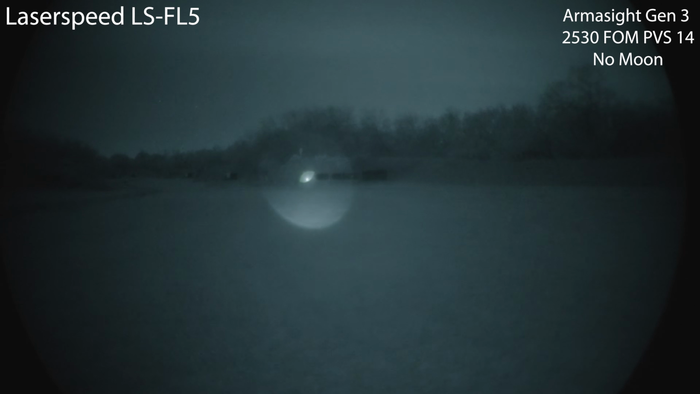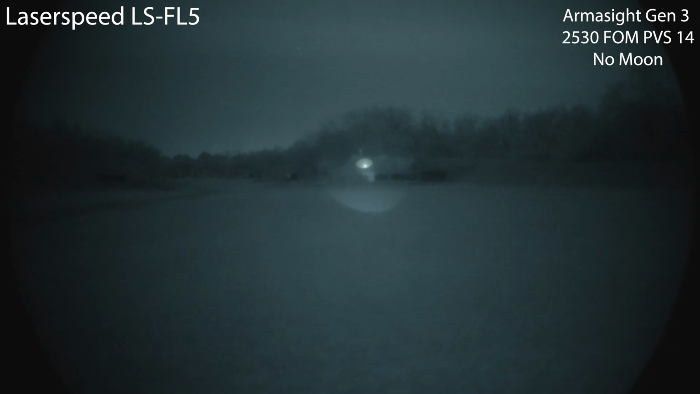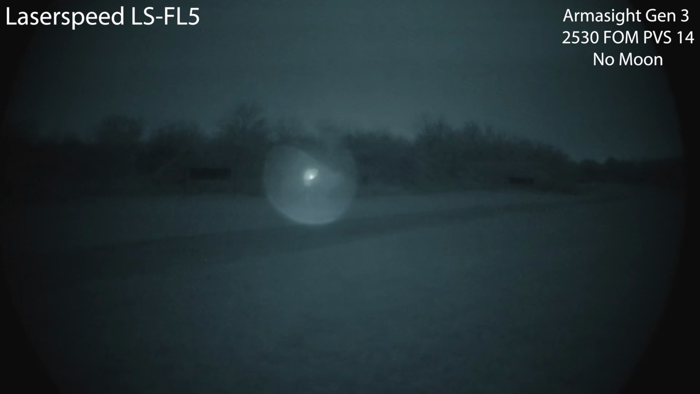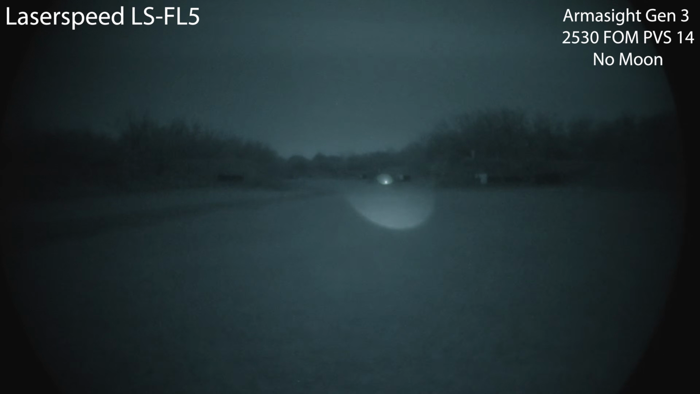Here's dual low. Laser doesn't look the most balanced. It's a little too bright. Moonless night, you're getting a lot of that light bouncing back. Super, super dark. I'm looking into, to my naked eye, it's pitch black. So there's that. We'll go ahead and switch to dual high.